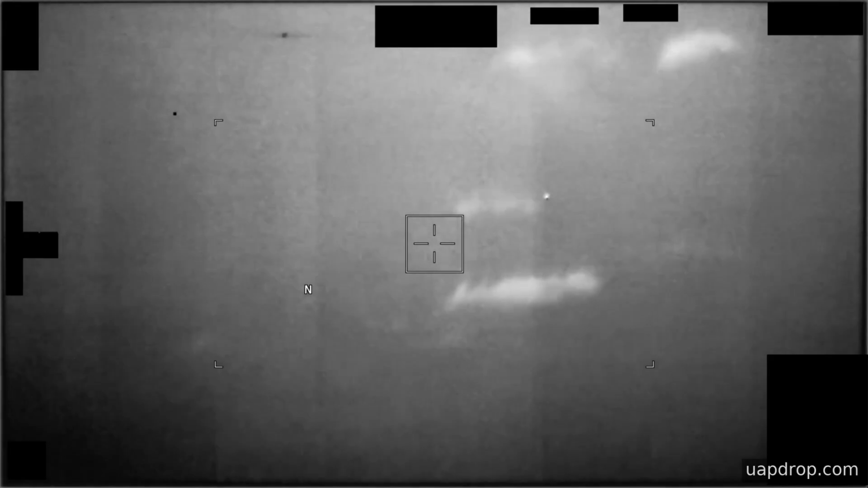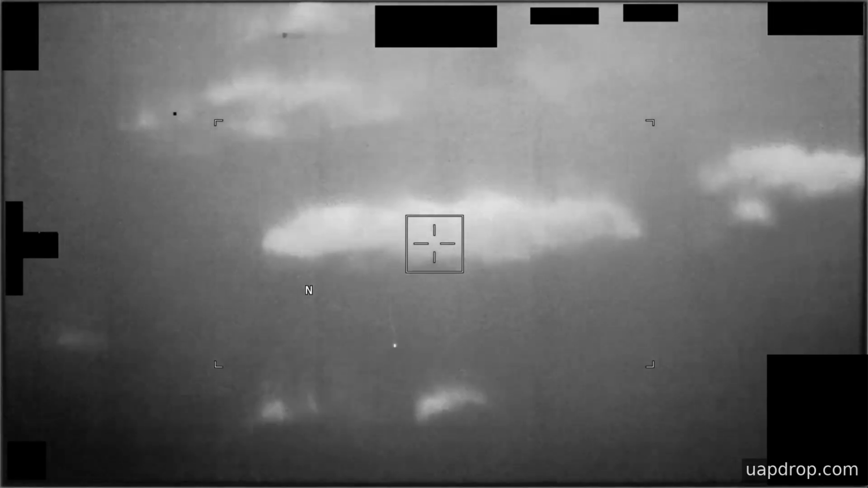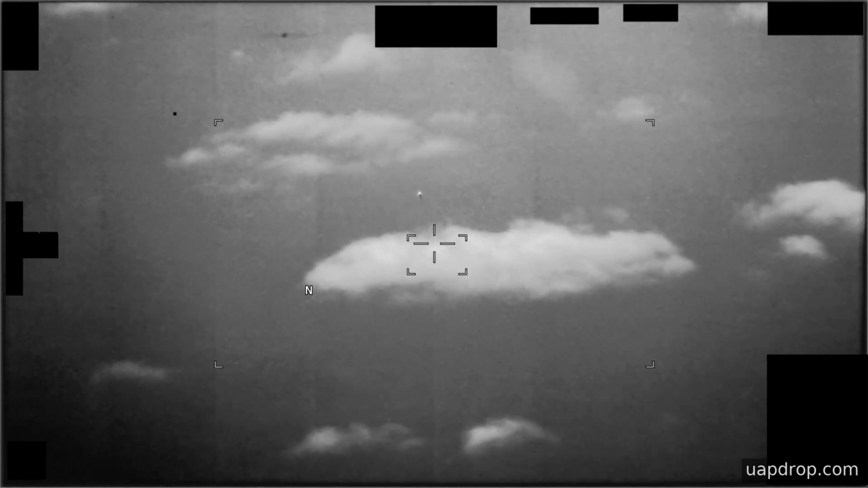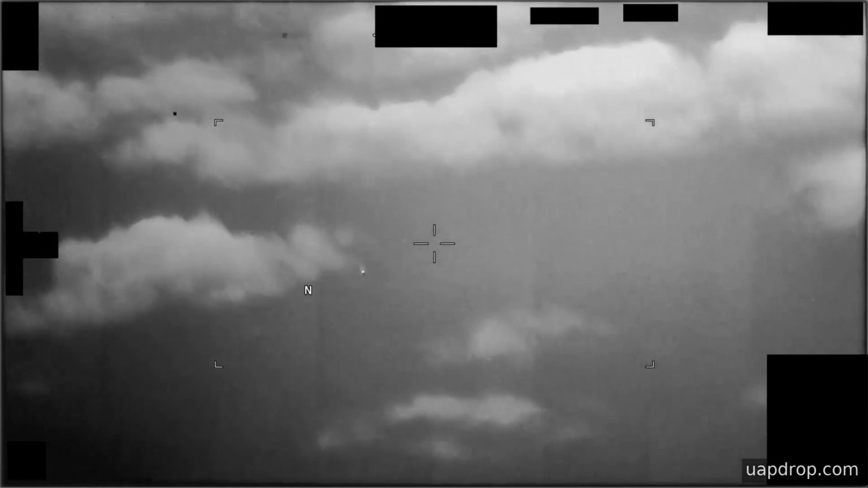For viewers, the clip is a short study in how limited electro-optical information can yield uncertain impressions until contextual data are applied. The contact remains small in the frame for most of the recording and does not exhibit rapid acceleration, abrupt course changes, or coordinated behavior with nearby air traffic. Instead, the motion is smooth and sustained, which matches the motion expected of a light envelope subject to winds aloft.